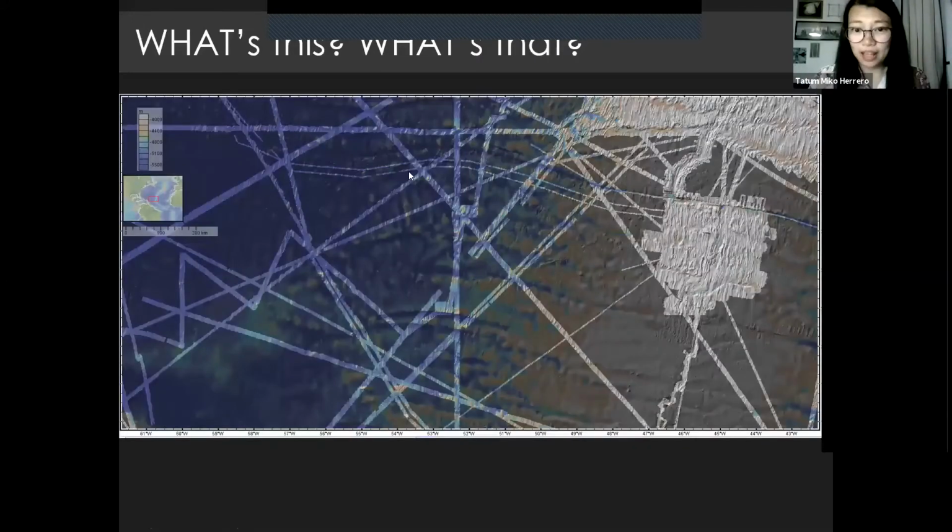Highlighted areas are the high resolution maps that were acquired with the ship. The darker parts are the satellite data, the maps created from satellite data. The high resolution maps can reach up to 100 meters, and the very low resolution can be even 1,000 meters in some areas in resolution.